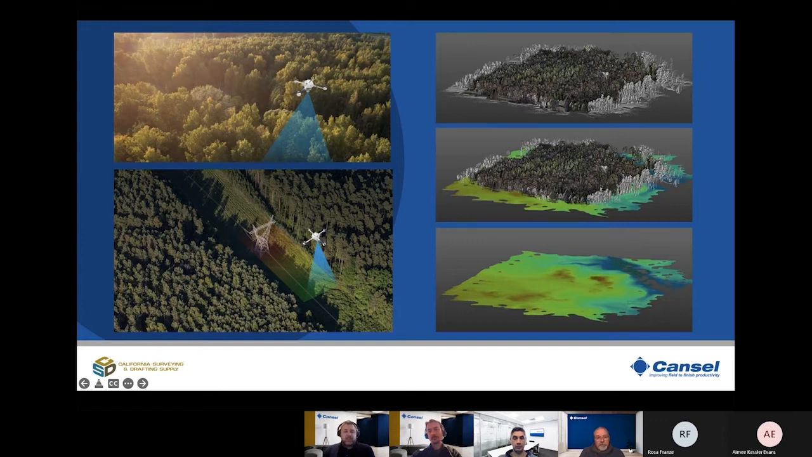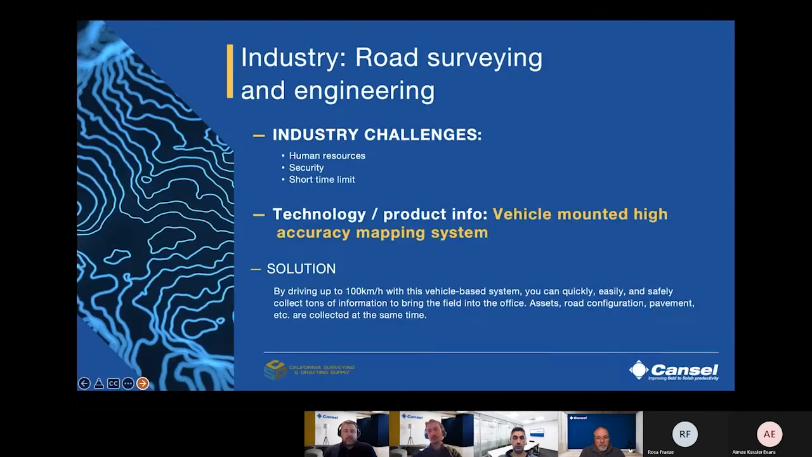We're now moving to the vehicle-mounted mapping system, so the mobile mapping. The mobile mapping technology is newer than the drone technology. The first mobile mapping system was released about 15 years ago, but it started gaining in popularity and becoming more efficient over the last 6 or 7 years.